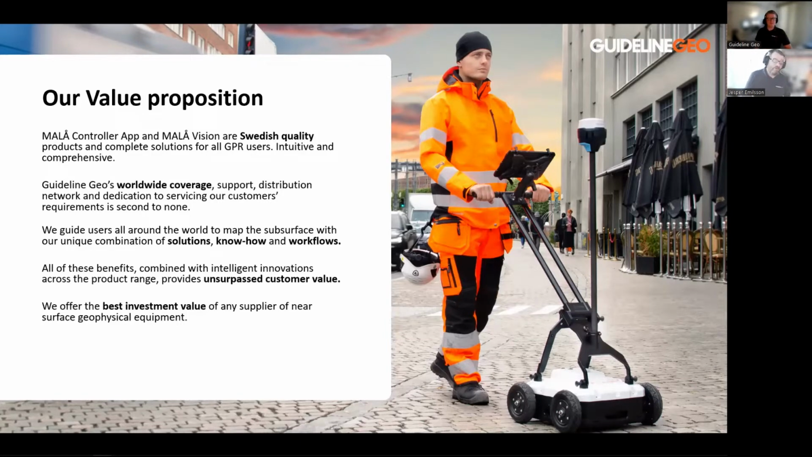We guide our users all around the world to map the subsurface with unique combinations of solutions, know-how, and workflows. And we're constantly trying to find better ways of finding solutions to common problems. We work together with people, just as Andreas has mentioned before, with academia and with various companies all around the world.